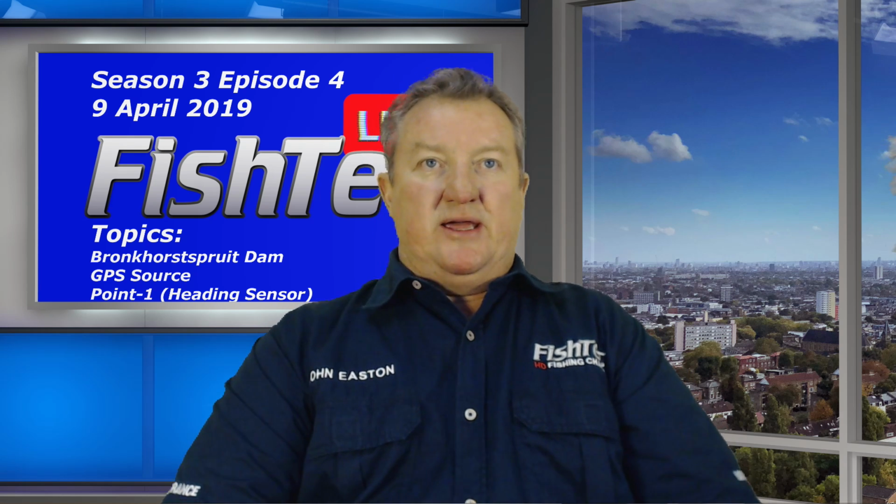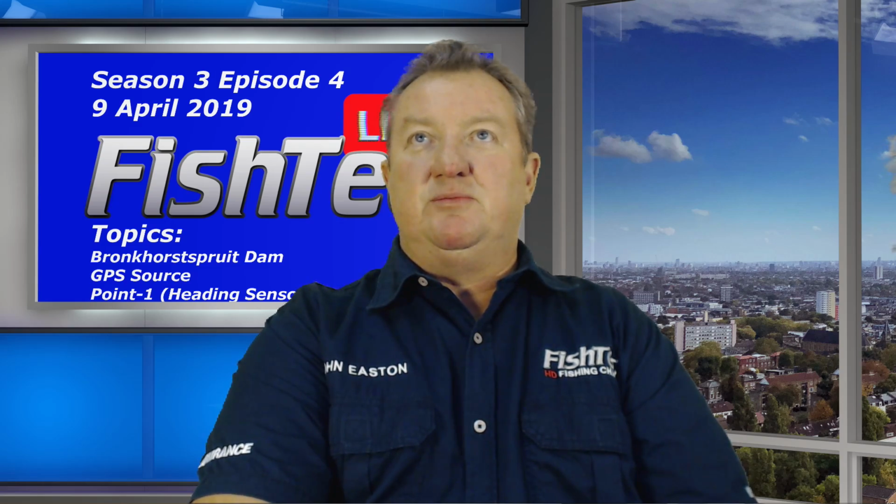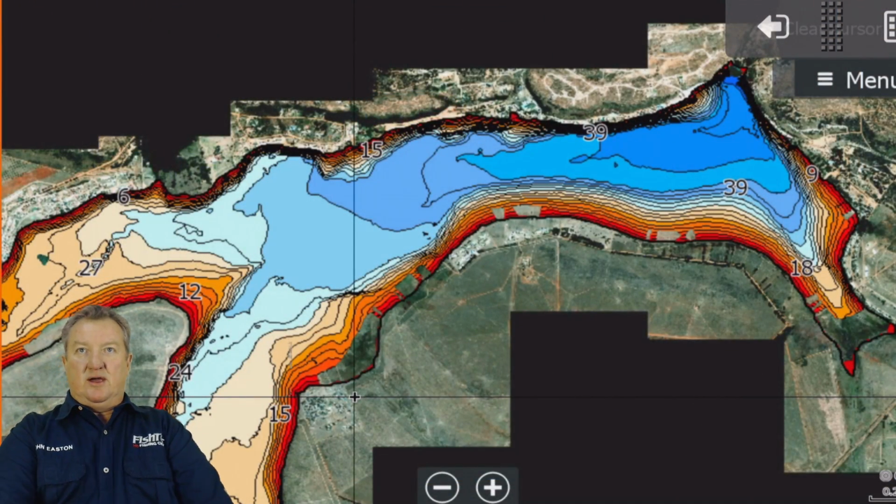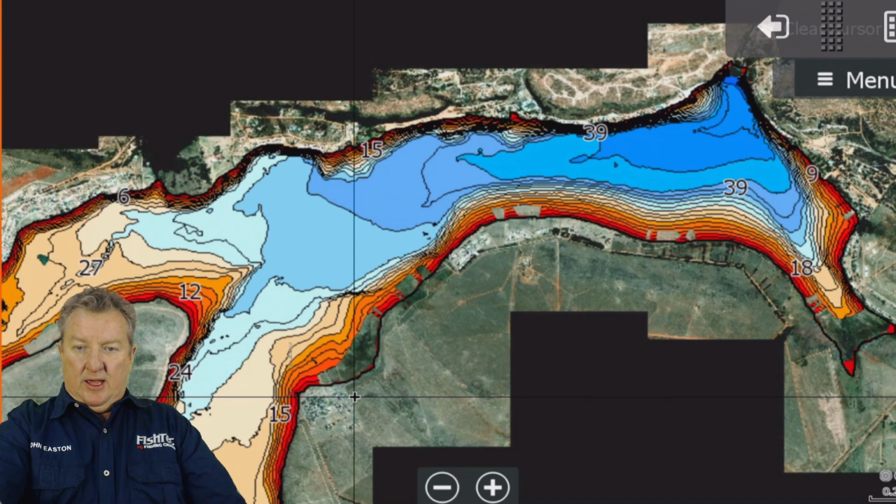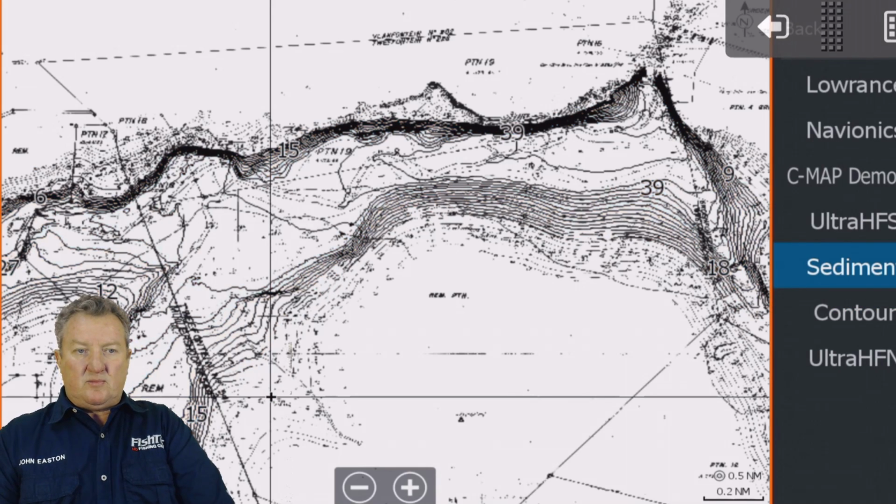Guys, Bronkhorstpruit, let's just jump straight into Bronchies here. I'm going to merge this in here. I'm going to put that over there. There we go. Okay, guys, Bronkhorstpruit Dam, as you know, it has a sediment chart. It's not a great sediment chart. If we go to the sediment here, let's put it this way, there was some good enough information.